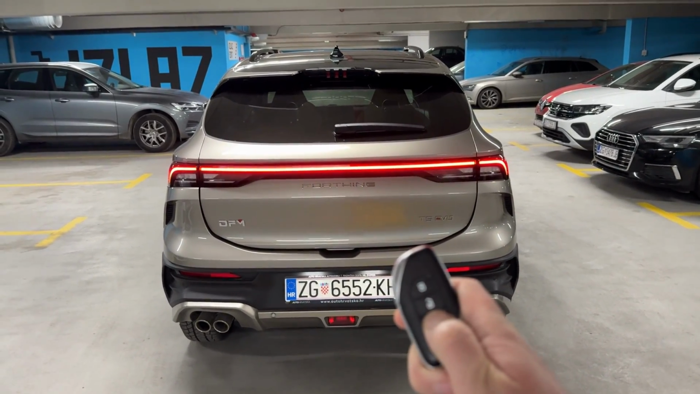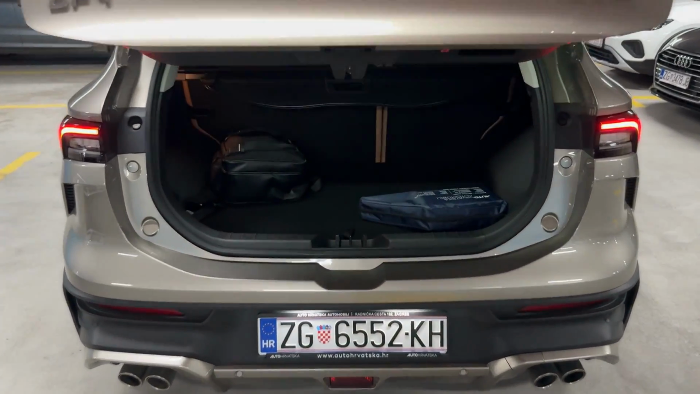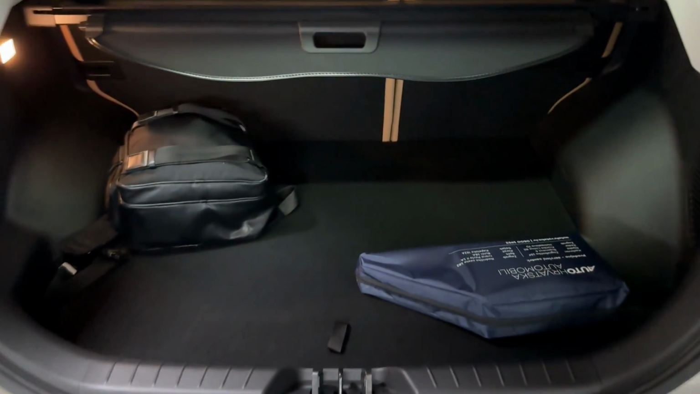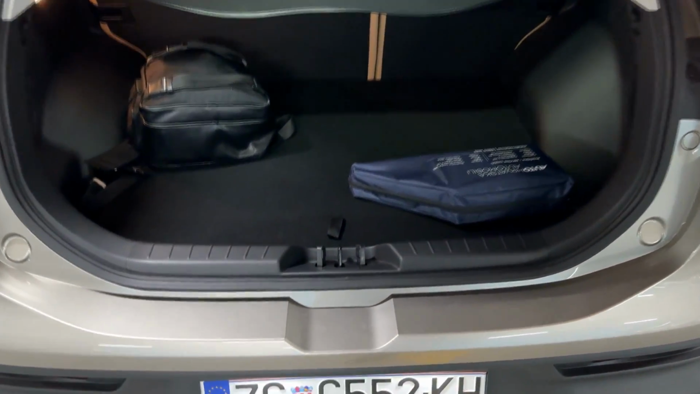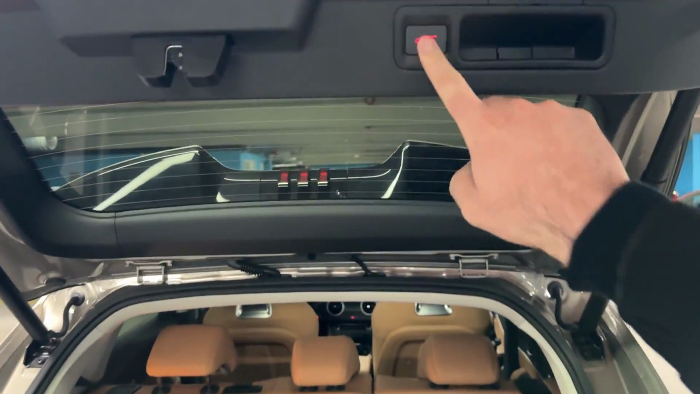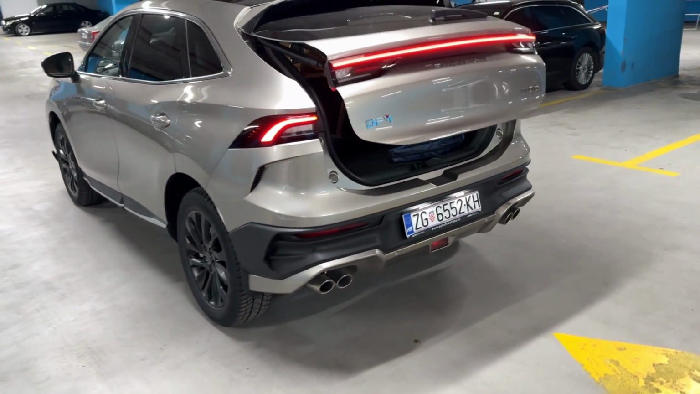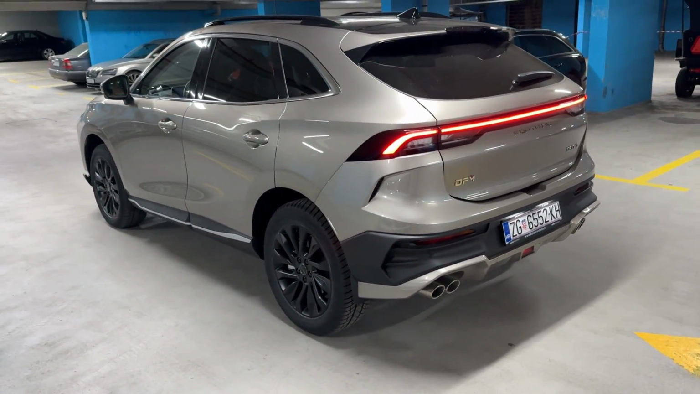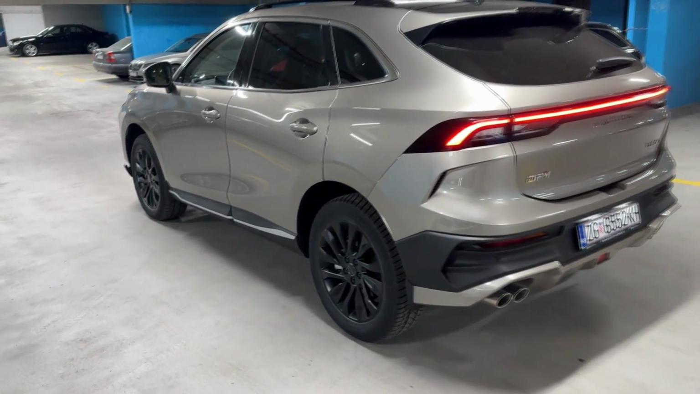Let me open the tailgate. I can do it with the key. There we go. And here we are greeted with 480 liters of space, up to 1,480 liters, some tools, and then also below this you have the spare wheel as well. Press this to close the tailgate and we are ready to go on a nice relaxed night drive in the city. And from this angle, look how sporty it looks.